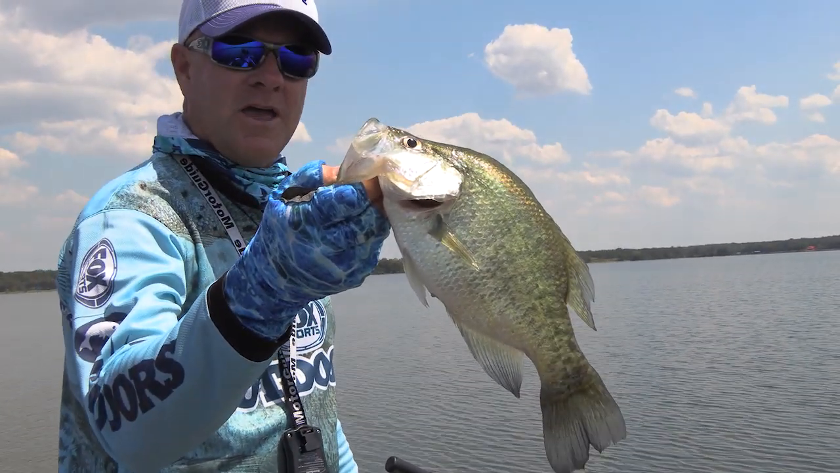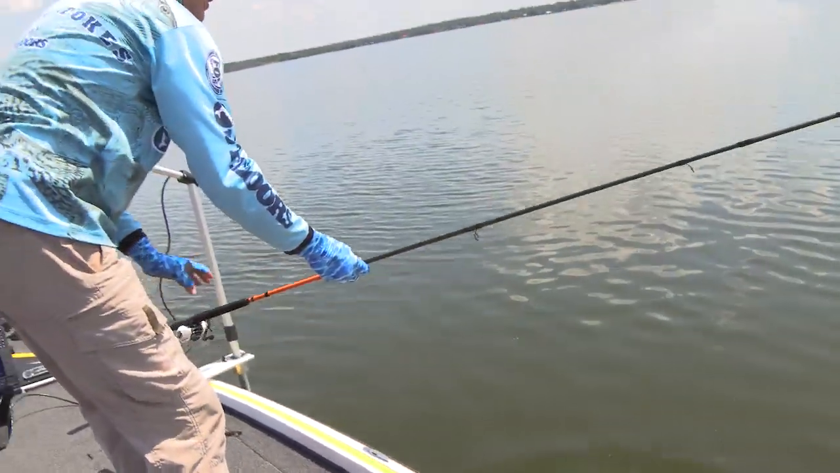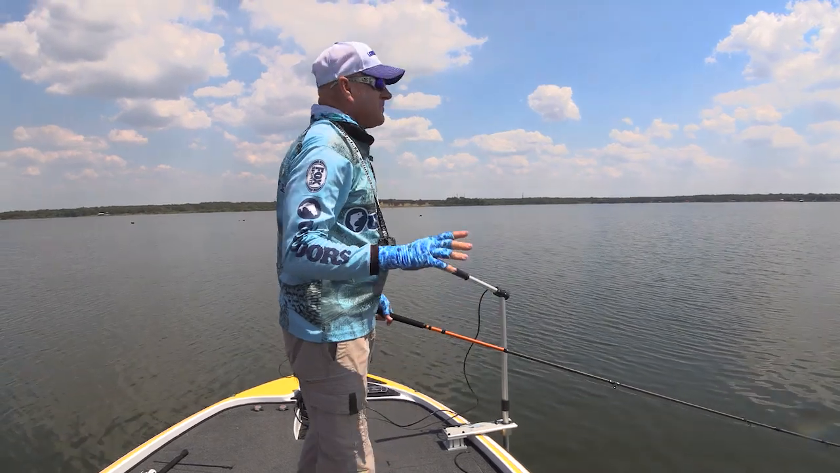So we're not keeping crappie today, and that's too bad because that's a good solid keeper for you there, but that one gets to go back. We're going to ease up and try to catch a couple more of them, but you know, when you're